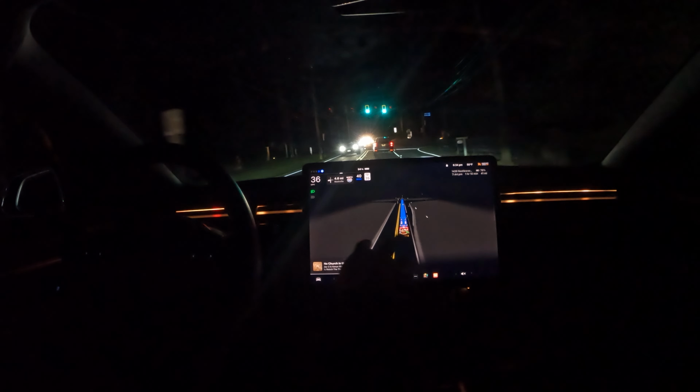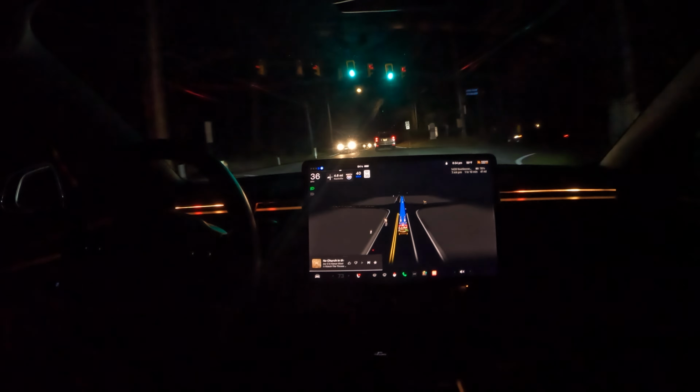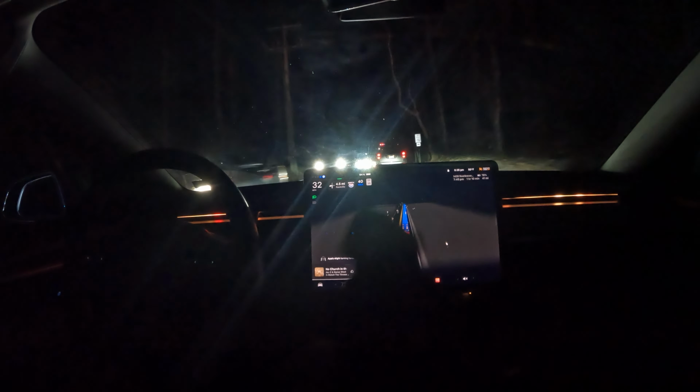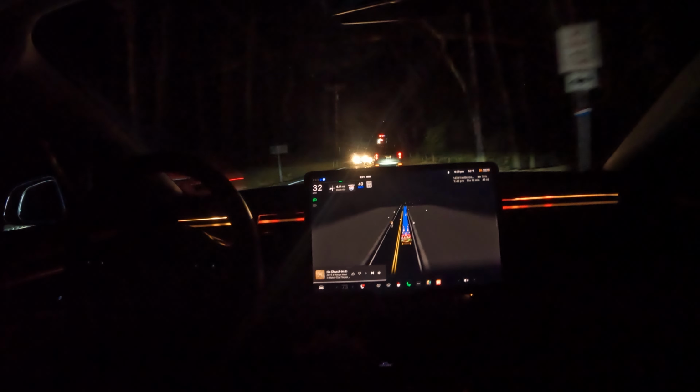I love the way that they changed the cars into reindeers, and then your Tesla is like this really nice Santa sleigh. Really cool with the FSD visualization. It's snowing too, which is a nice feature.